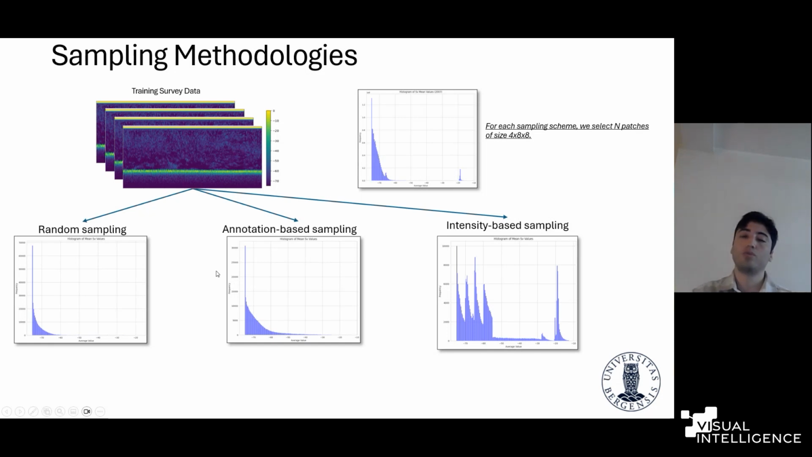Secondly, we also wanted to see if we provide class balanced data by considering the classes, as I mentioned earlier, like background, other, and sandeel. If we provide class balanced data, I mean equal numbers from each class, what would be the consequence? Since we are using annotations here, it is only for benchmarking purposes. We just wanted to see what would be the consequence. So we extracted equal numbers of patches corresponding to each class, for this case, 320,000 patches.